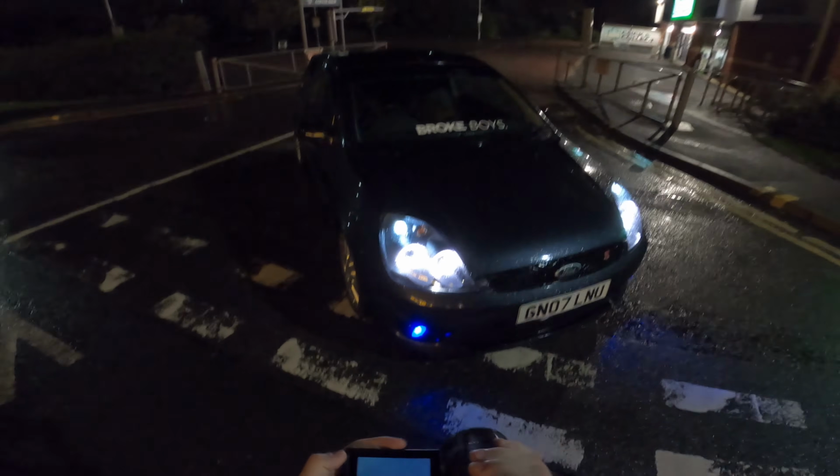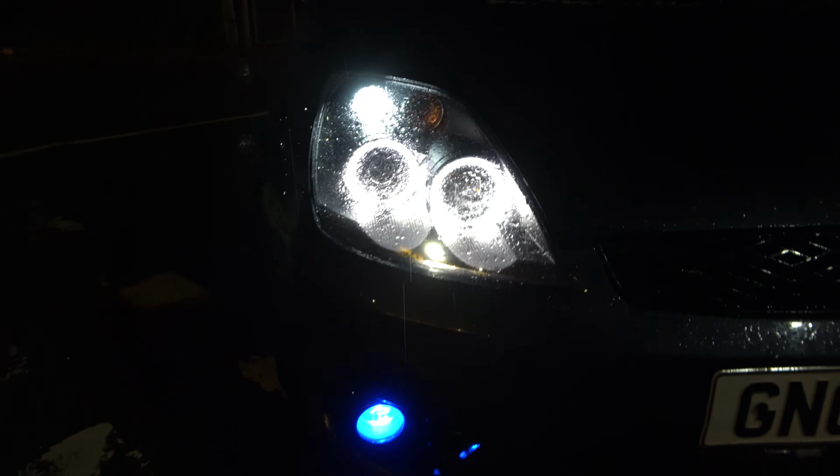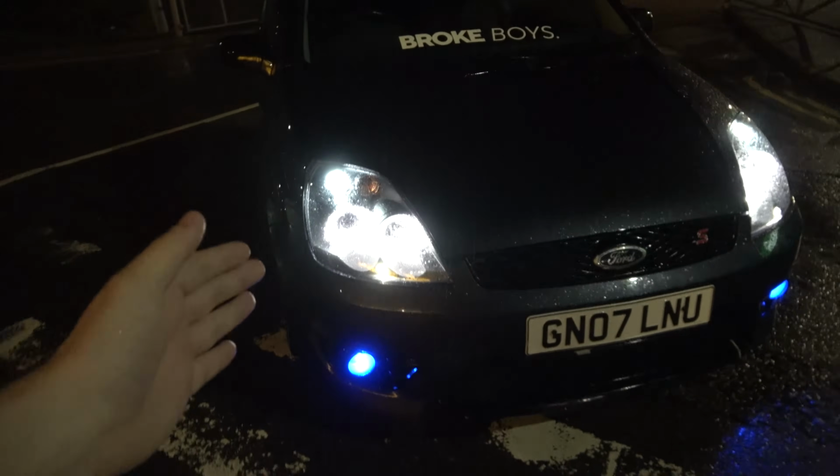Now today we are doing another point of view drive, but this time it's actually night time. So since last time I've got some new headlights and some new fog lights. I'll get a closer shot of these on camera so I can show you lot, because they do look sick. They do have rain on them right now, but they're the angel lights.